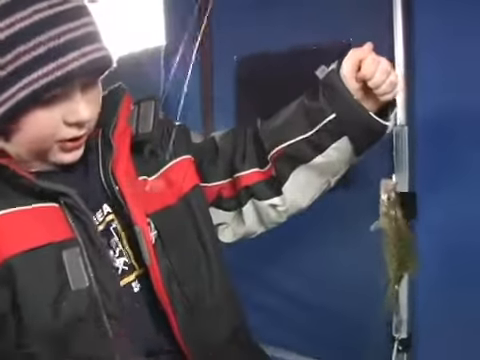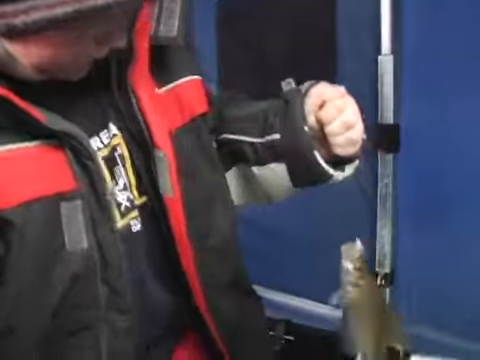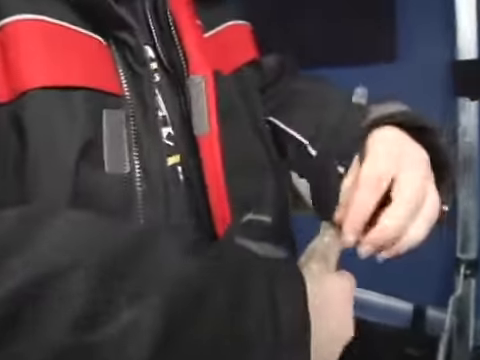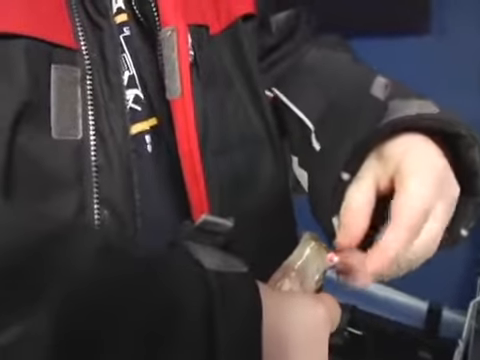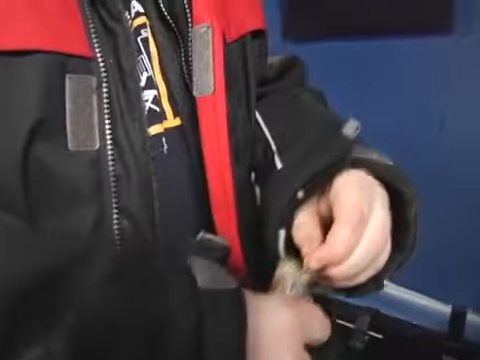When you get him up, you should let some line out so it's easier to unhook him. And just grab him by the bottom down here. And grab the jig and just push into his mouth and then pull it out.